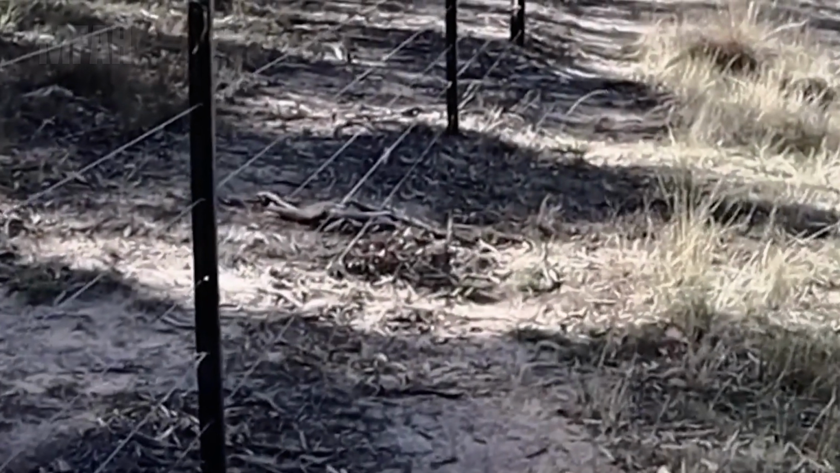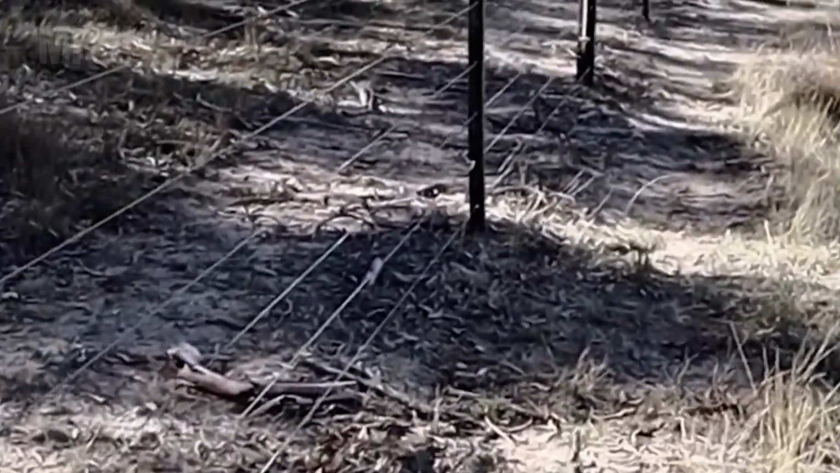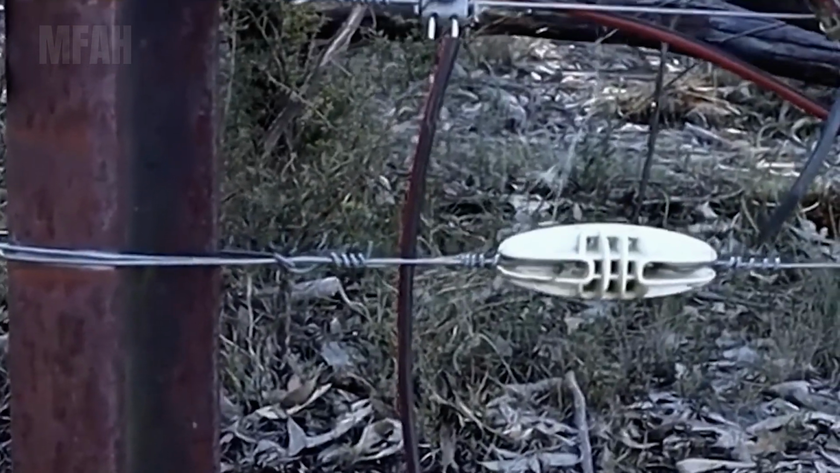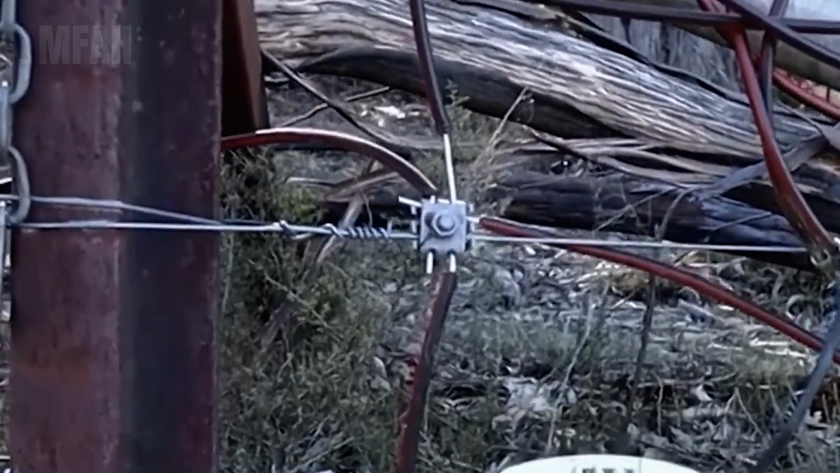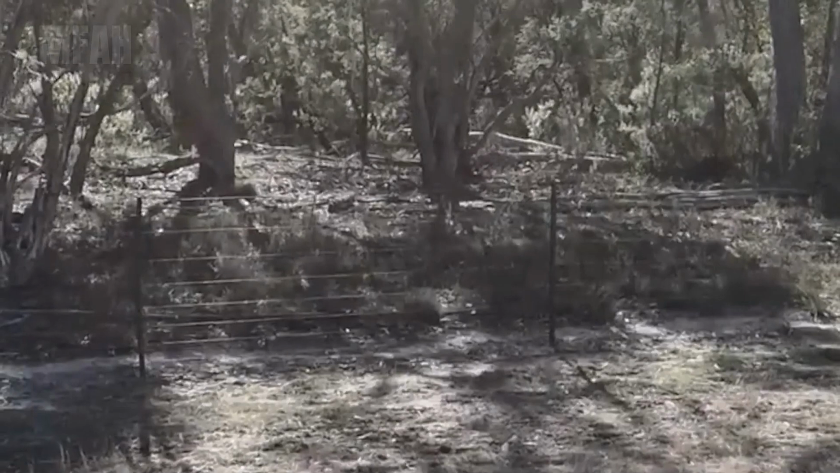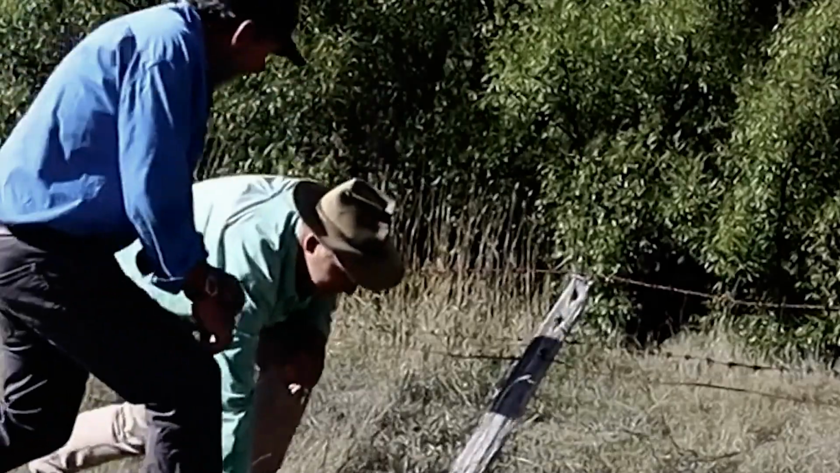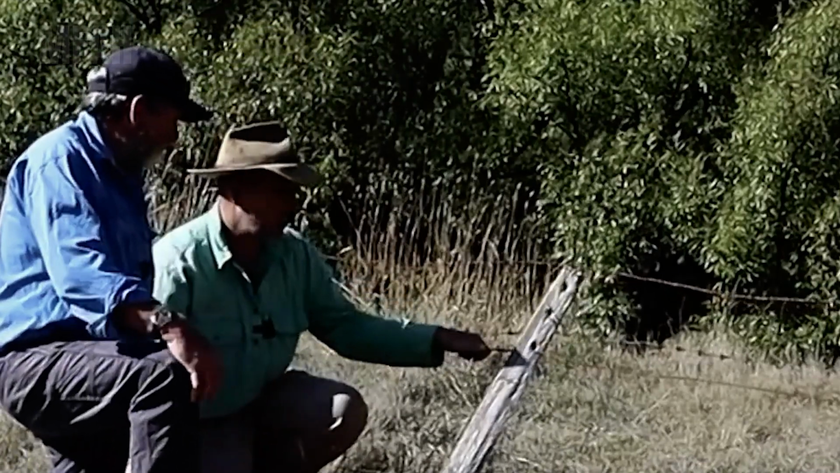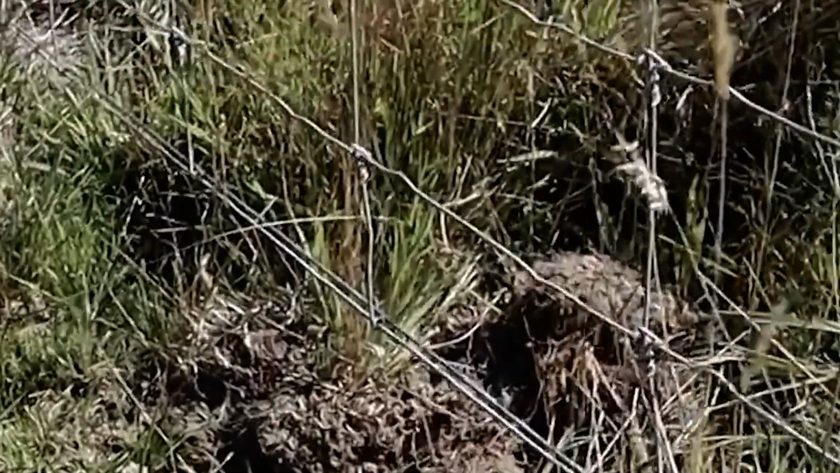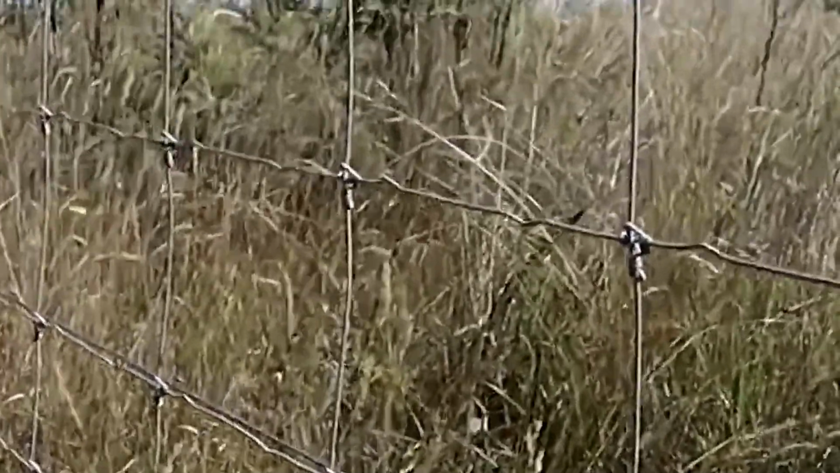A step up from wire mesh fences is the electric fence, designed to deliver a mild shock that startles wild hogs and deters them from entering protected areas. But don't underestimate this animal. Wild hogs are smart. If the fence isn't reinforced properly at the base, they'll simply dig underneath and slip through with ease. On top of that, maintaining and operating both types of fencing requires serious time, effort, and cost, especially across large properties or areas under frequent attack.